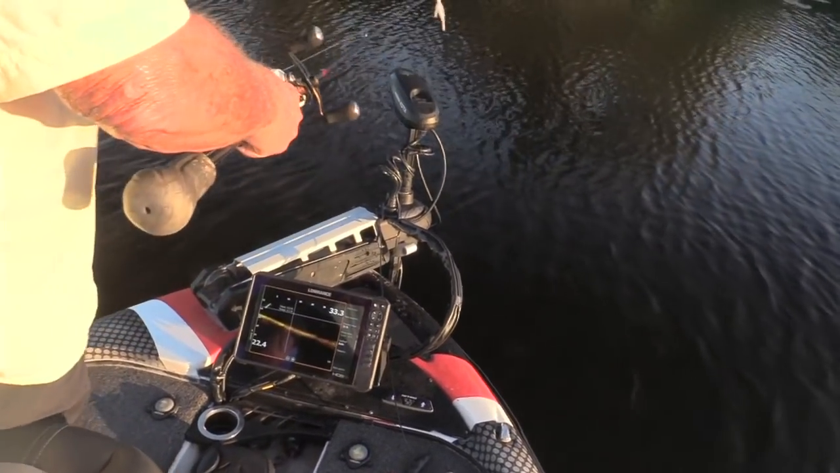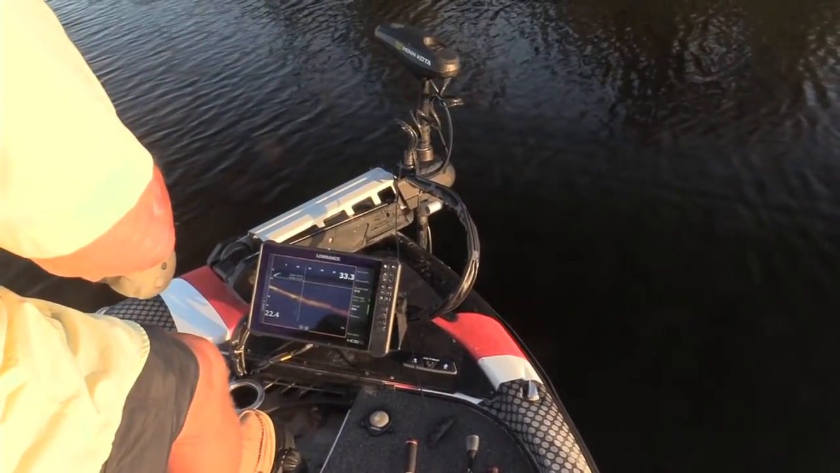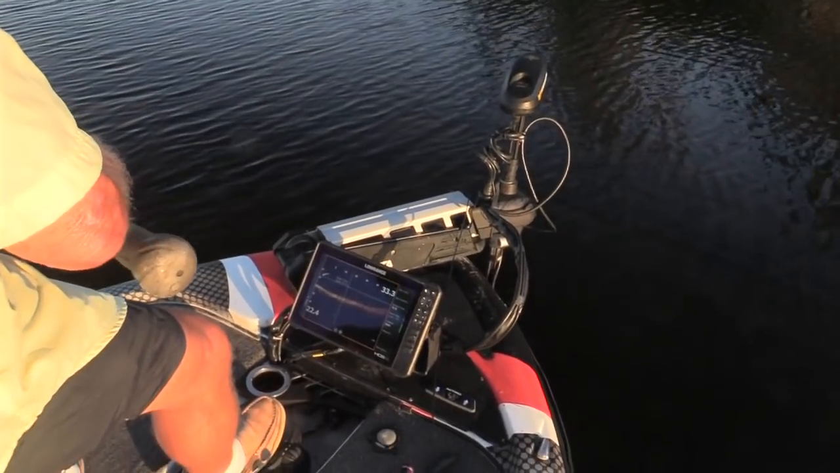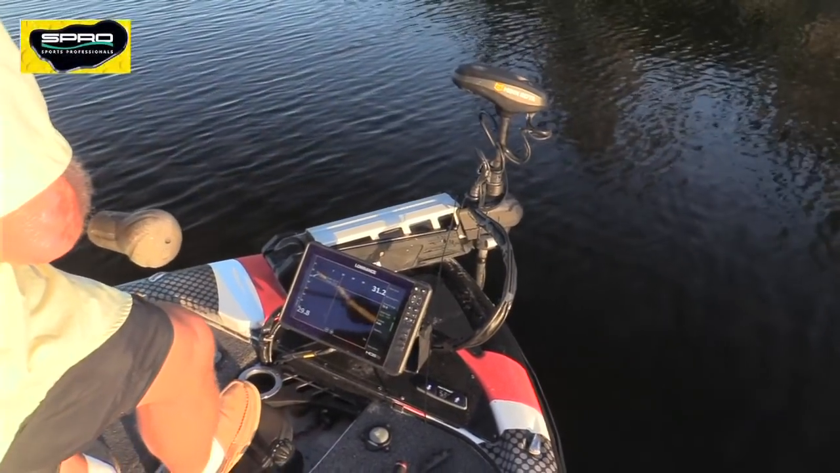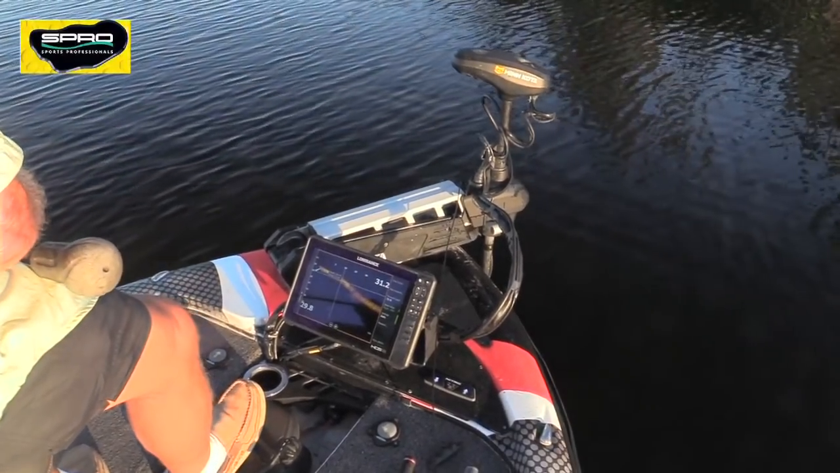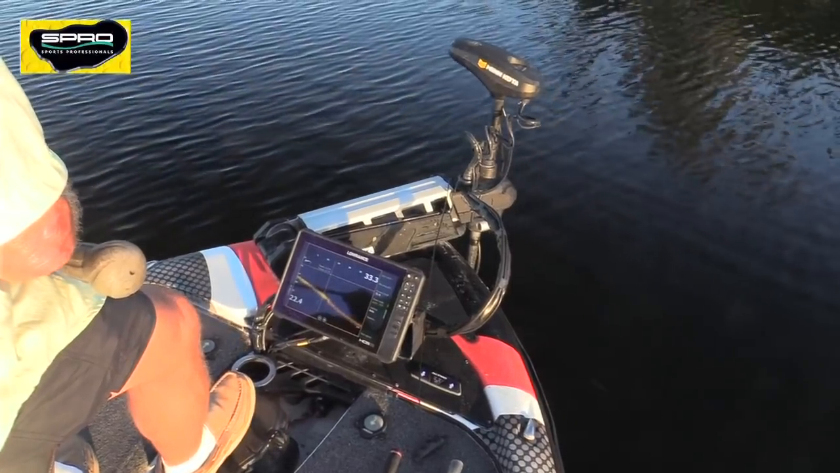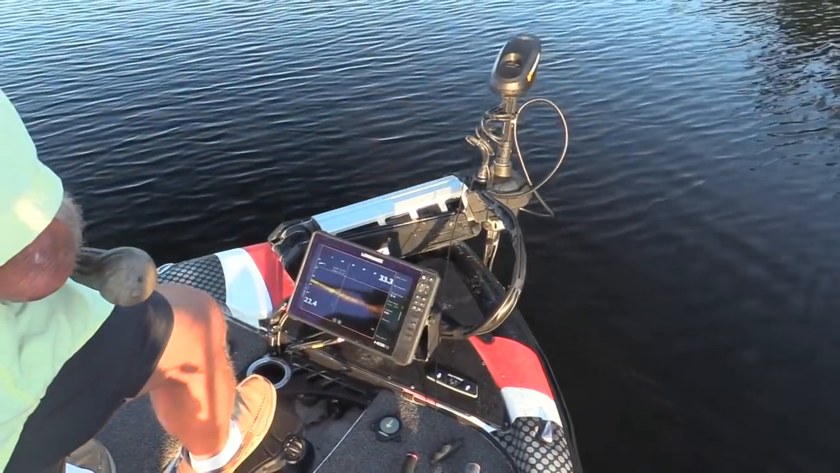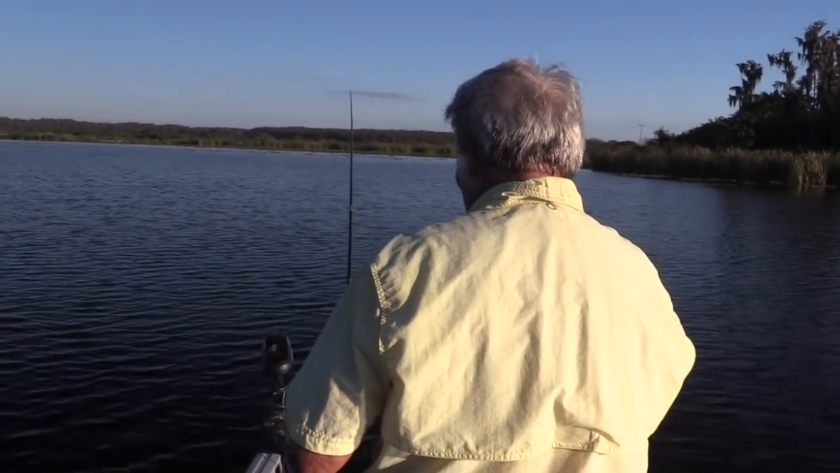There's a fish right there in front of me. I just saw one right there a minute ago. I'll have to just go real slow to get used to this thing. Let's see if I can find a fish. There's a fish right there. Oh, he'll hit my worm. My worm's right there too.